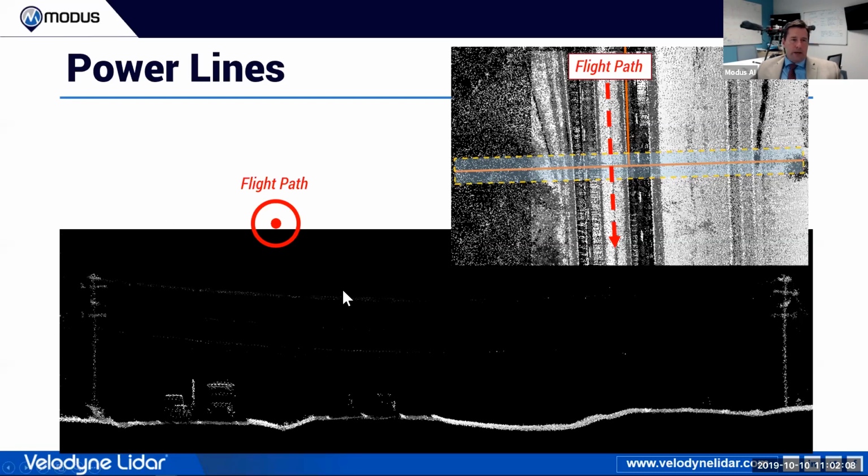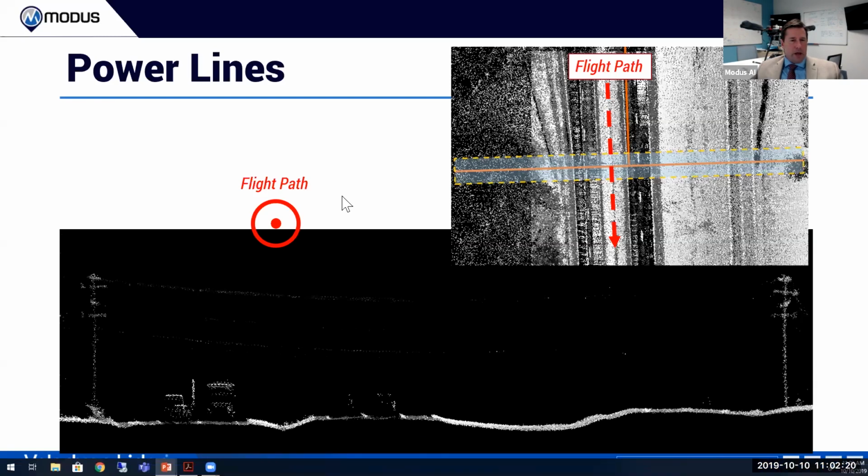And so my point here is knowing where to put your drone so that you're getting the maximum amount of sensor coverage is important here. So you can see here's the cross path, and here's our side look at that.